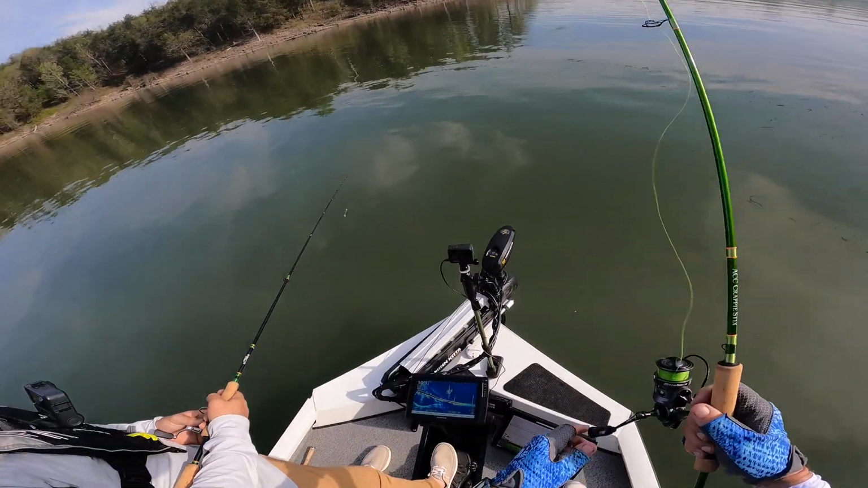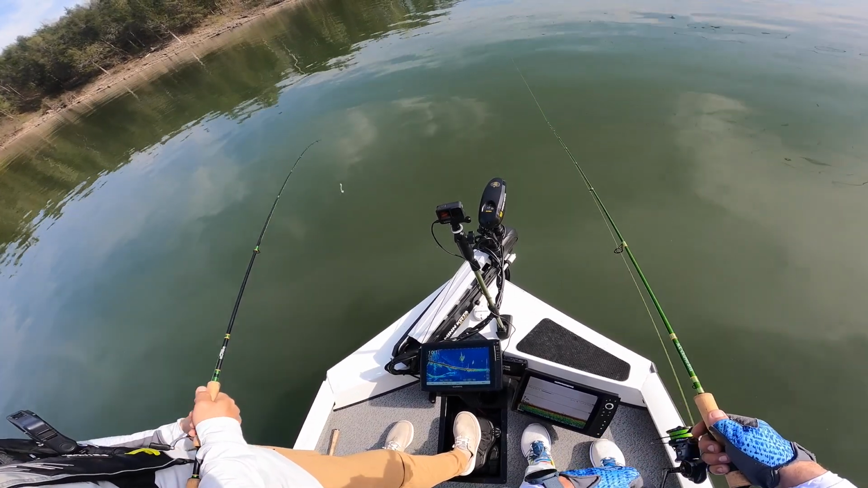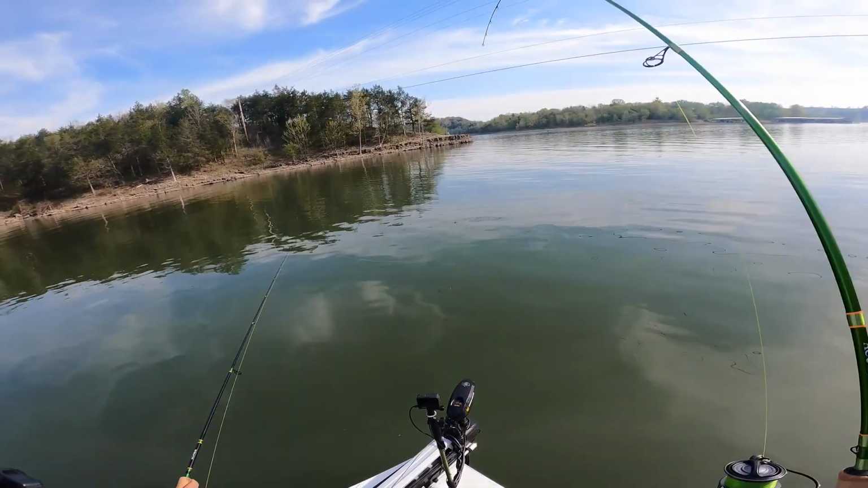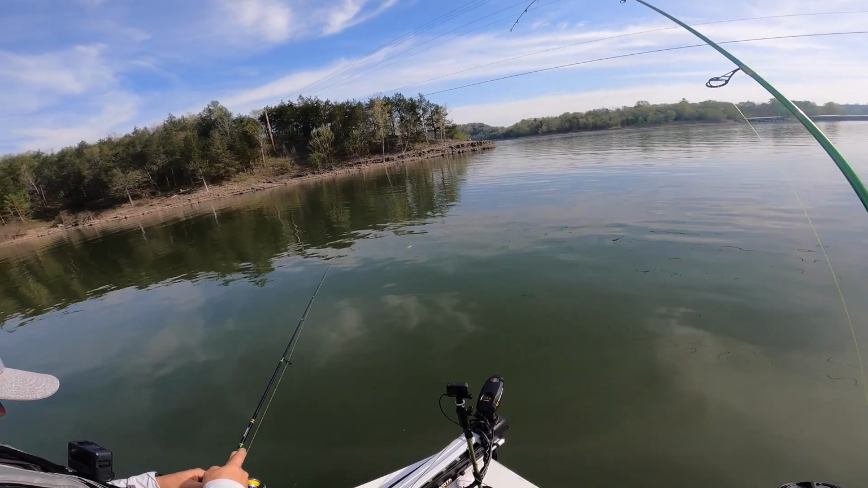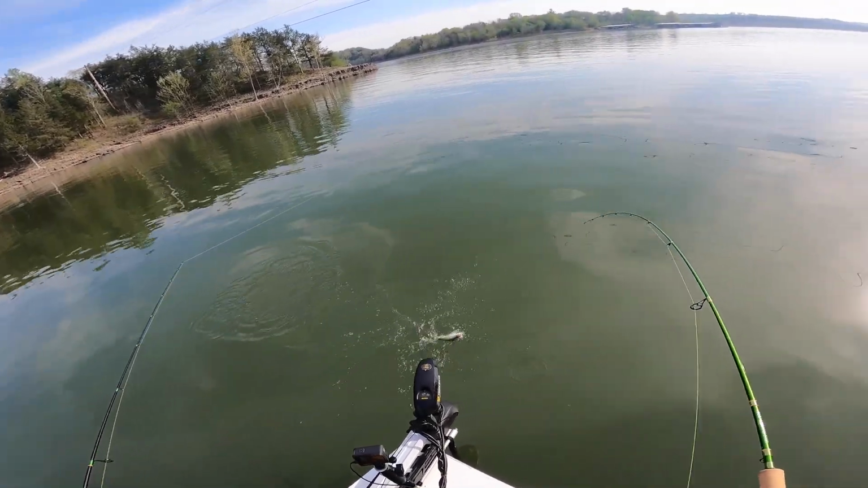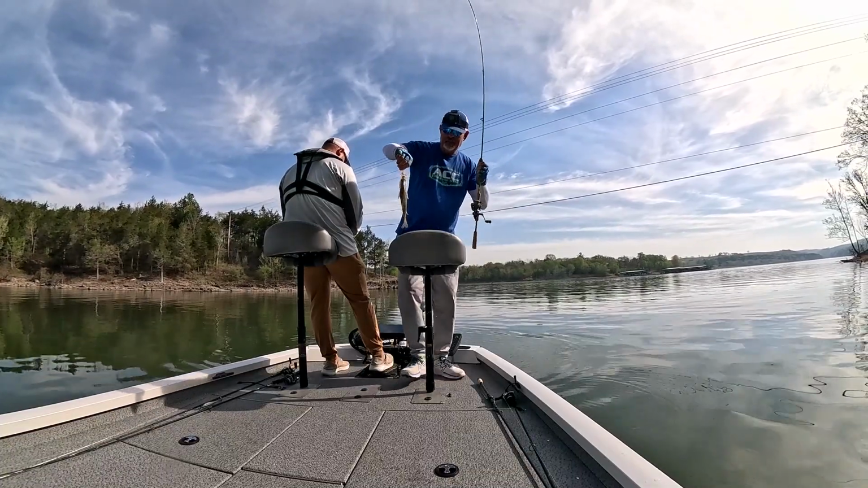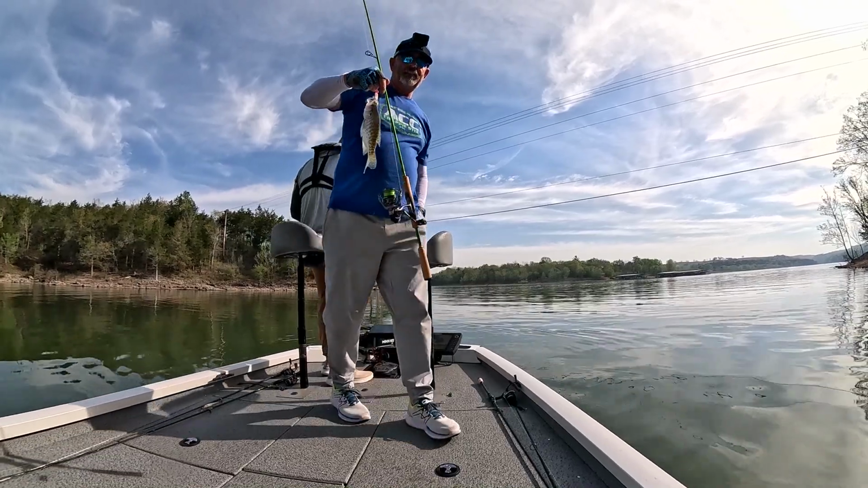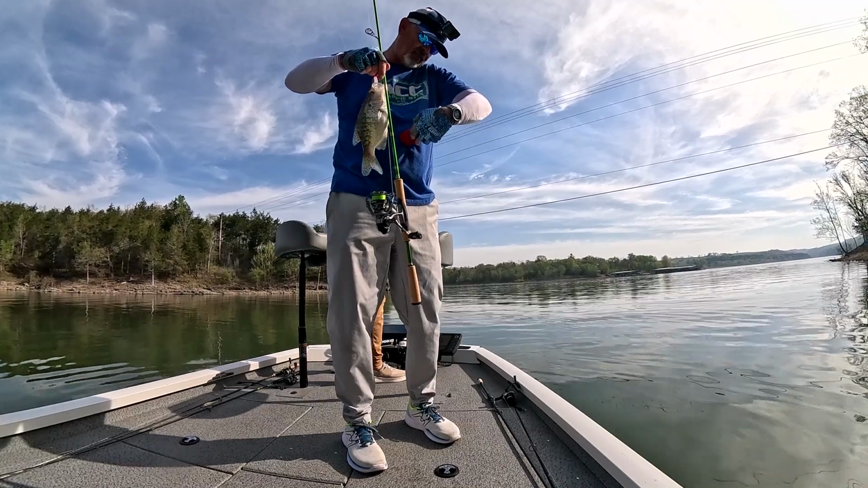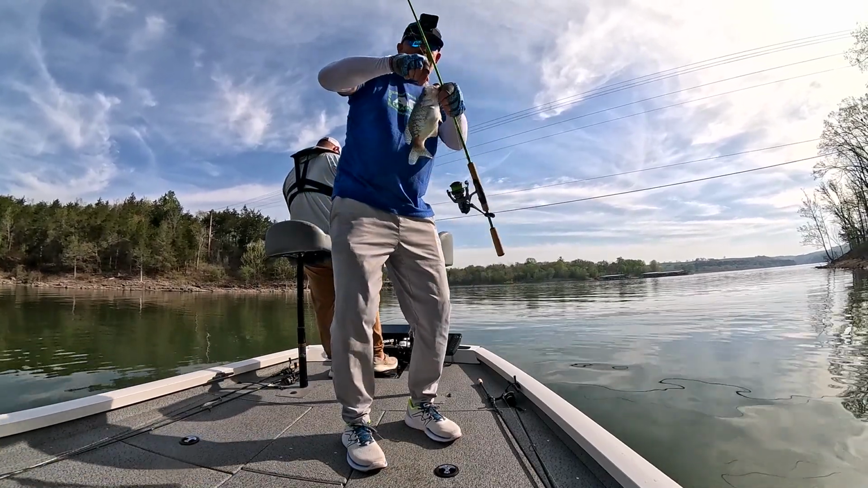I'm looking to see if these fish are still in the shad. As long as that spoonbill doesn't get in there and spook them again. Oh yeah, line scoping. Yeah. Crappie. Keeper crappie. There you go. Who's calling you? Jeez, I gotta have it on silent. There you go. Another keeper crappie right here.